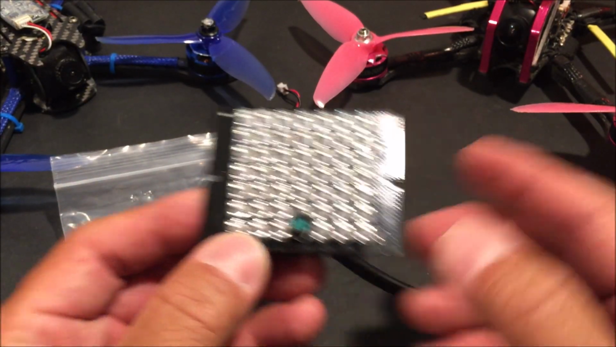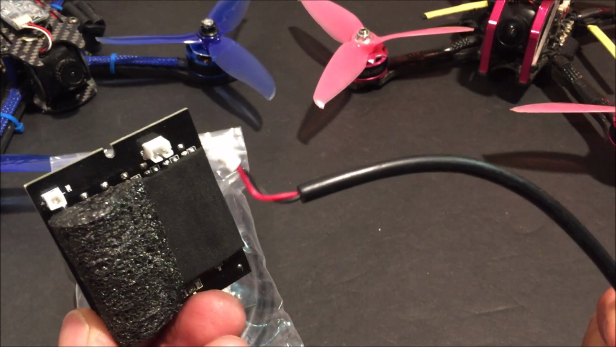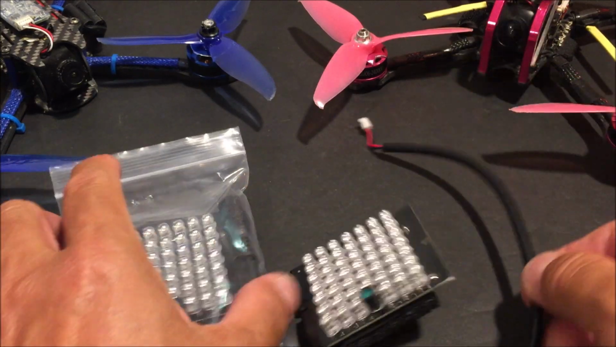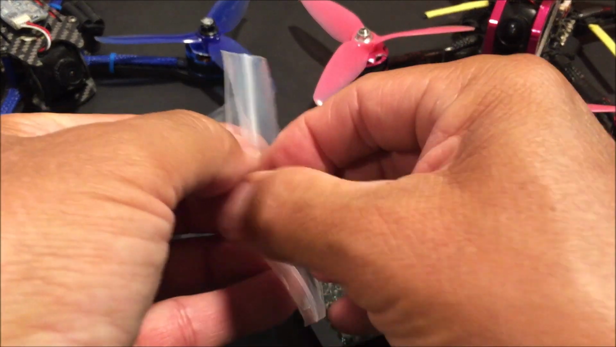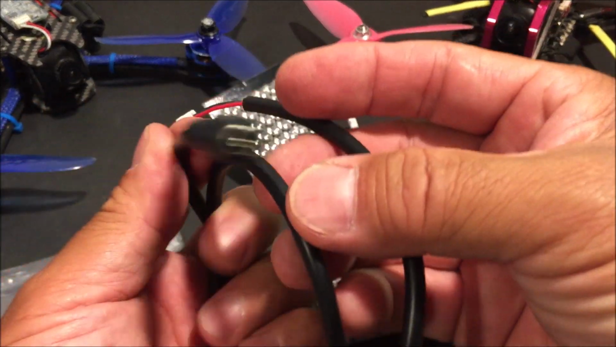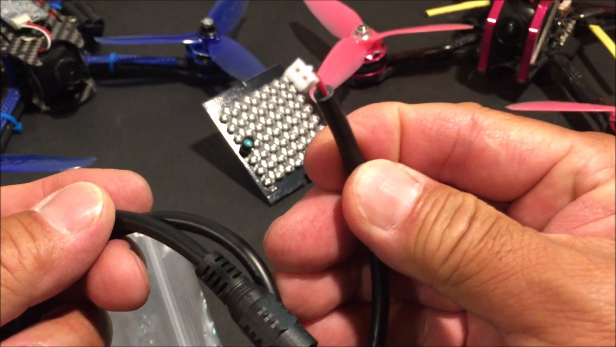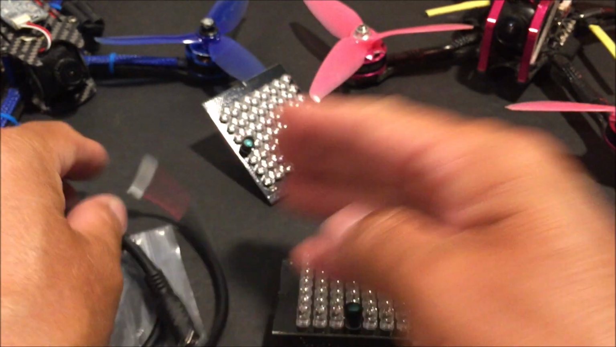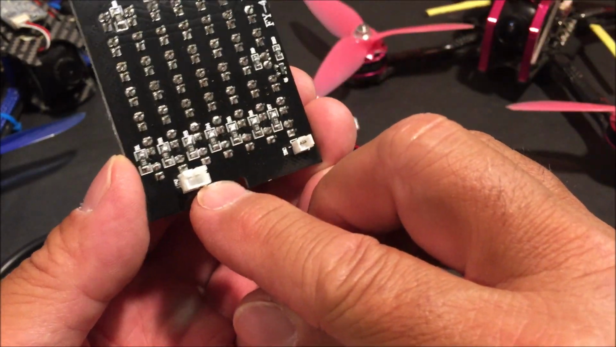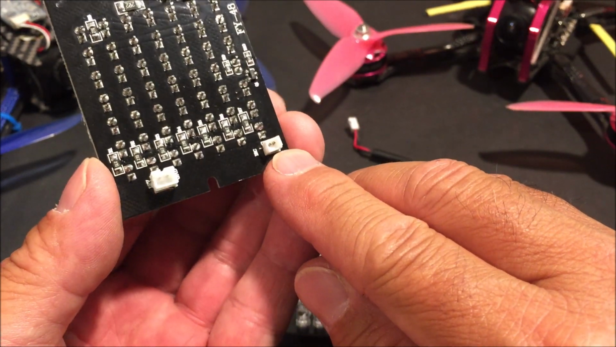Now it comes with a power cable, a PH2 connector power cable to a banana connector, as you will see in a brand new one. And here's the power cable. So it comes with this banana connector on one end and a PH2 connector on the other end. And on the board, you have the PH2 connector as well as a 1.2 connector, PH connector.